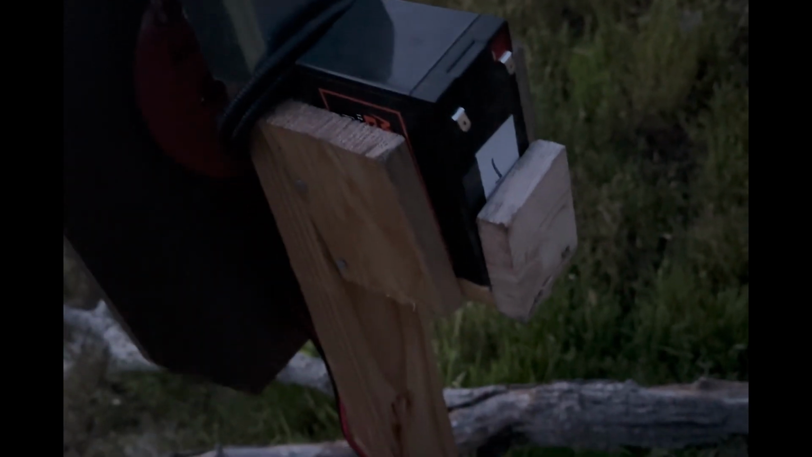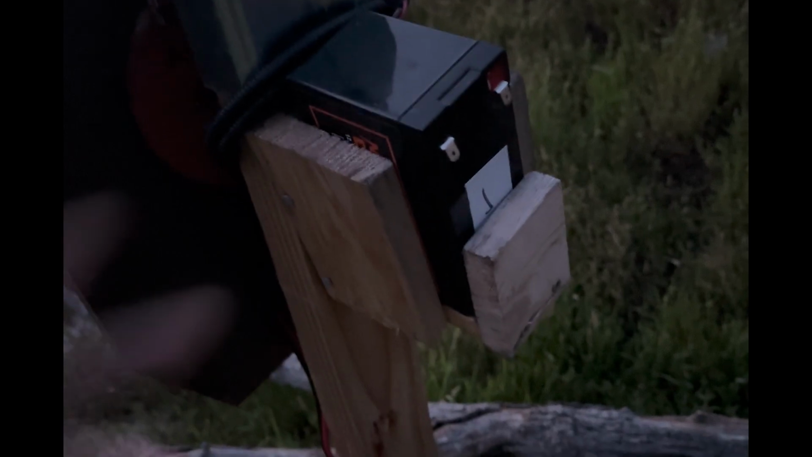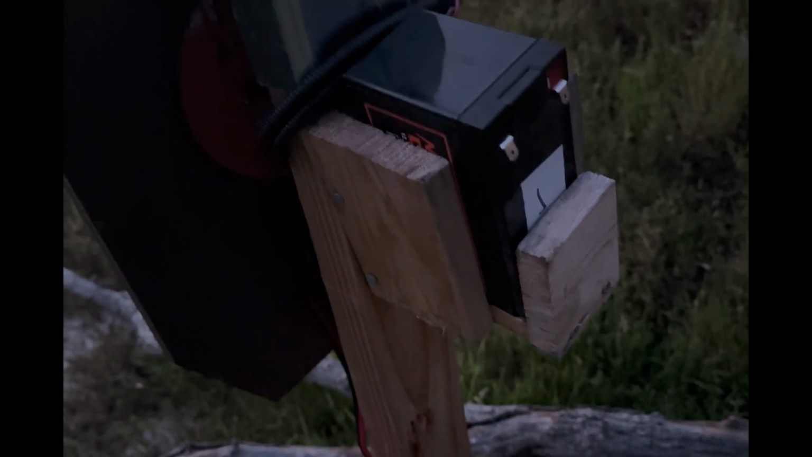These things aren't great, but I'm not an engineer or a carpenter. But yeah, that's how I set them up. It's pretty straightforward, and man, it's a game changer.